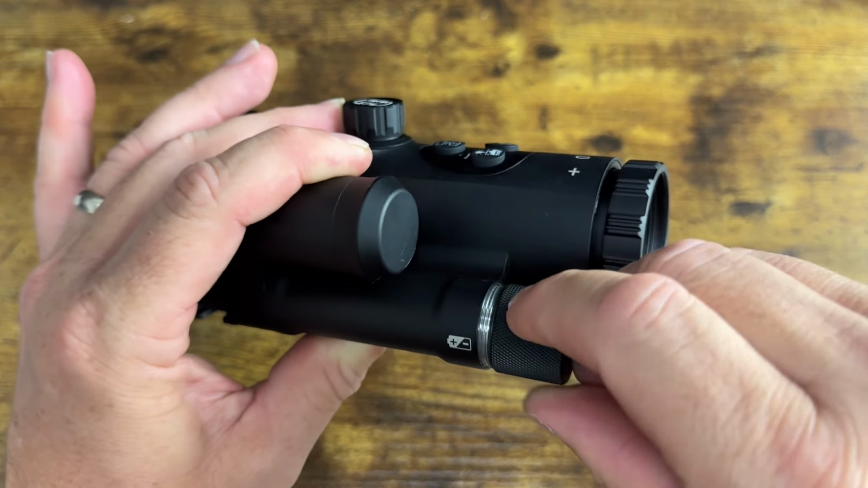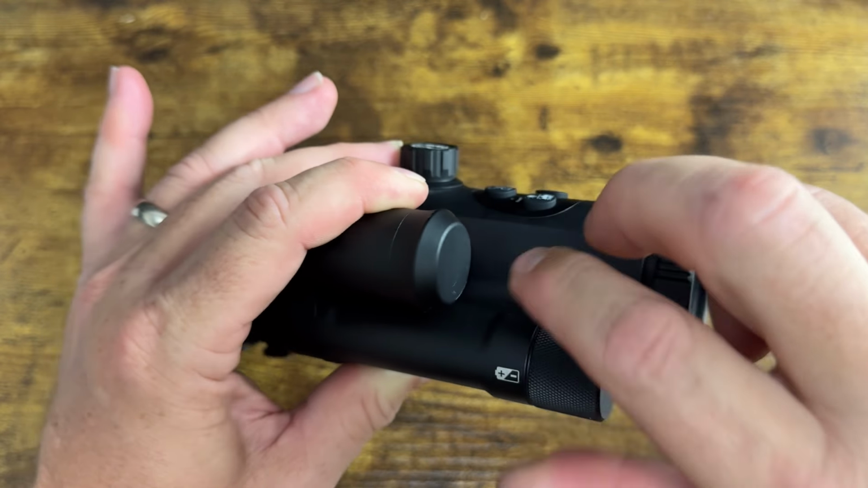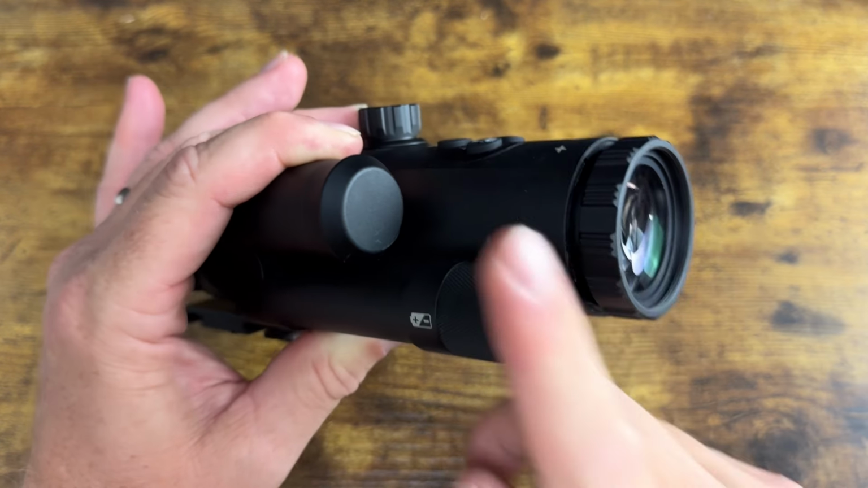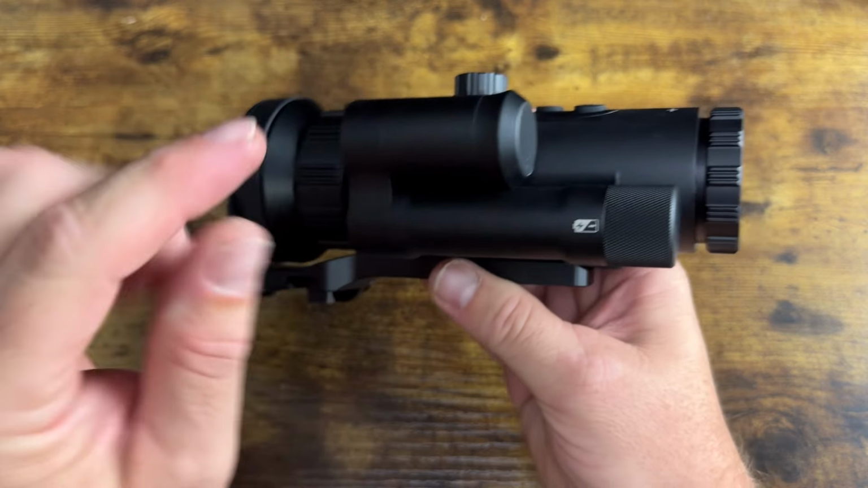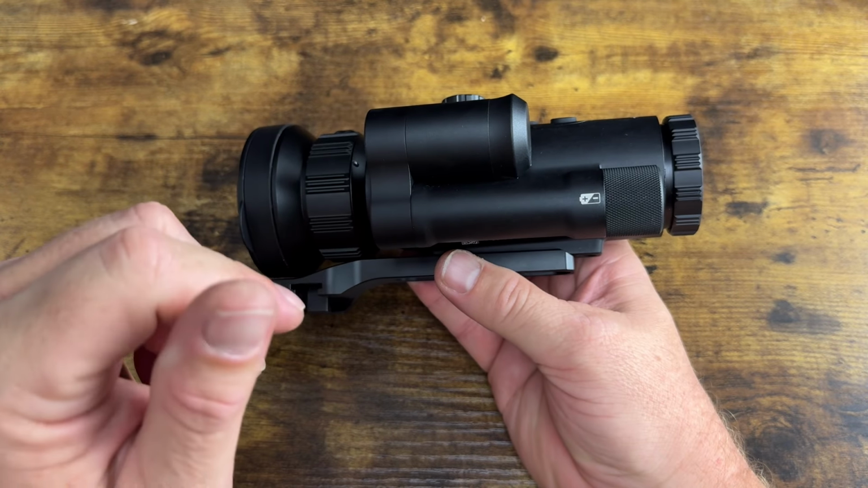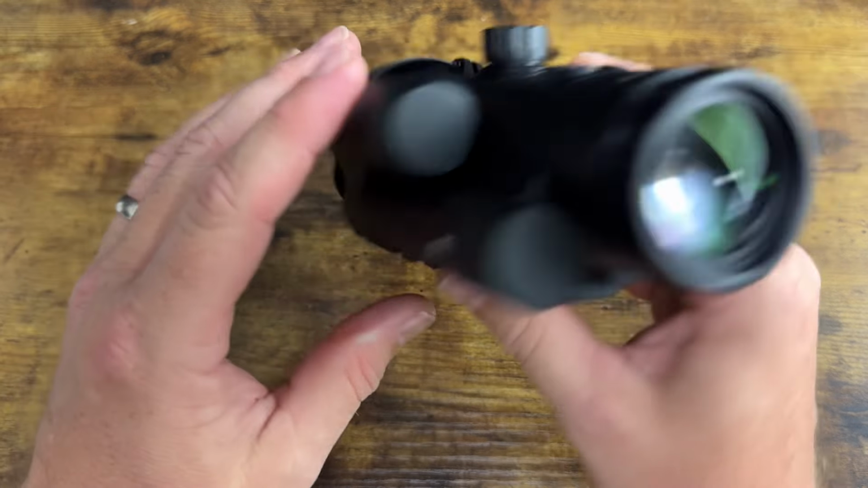You get about 5 hours. We're hearing good things. I have not used it continuously, so I'm not sure how long the battery life is, but we're getting some solid reports of 5 hours on one battery. So if you were to go out in the field, take this battery with you, put another one in your pocket, you've got anywhere from 8 to 10 hours of battery life for this.